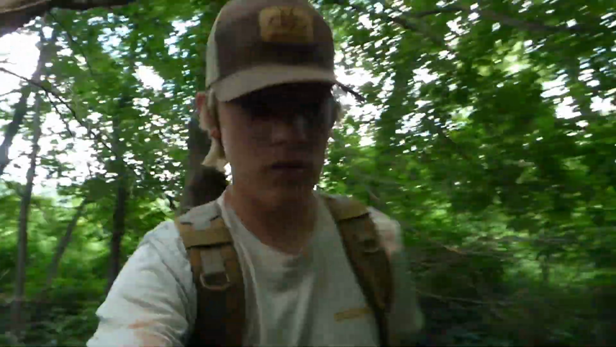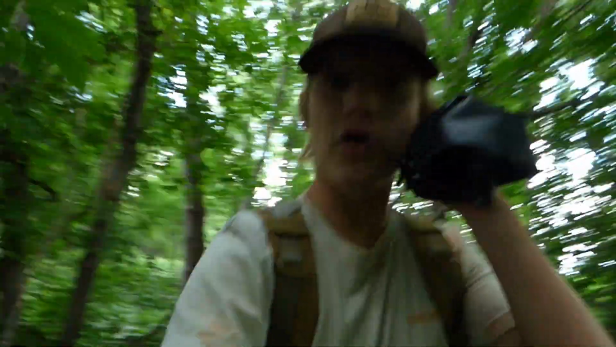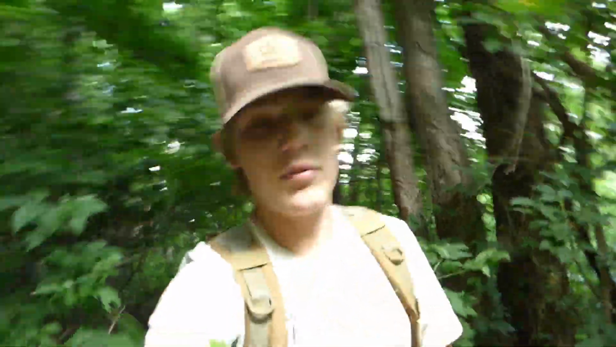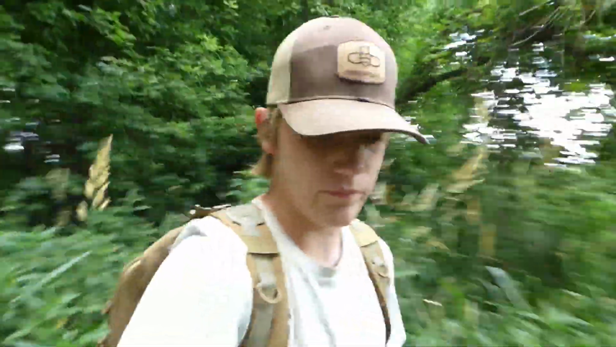Alright, we got that camera, and now we are on to spot number 2 to grab the third and final camera. I think this spot might be pretty good because there's a lot of tracks. I didn't hunt this at all last year, but my first year I hunted it a lot. Pretty much every time I went out, but we'll get back to you when we're at the next spot.